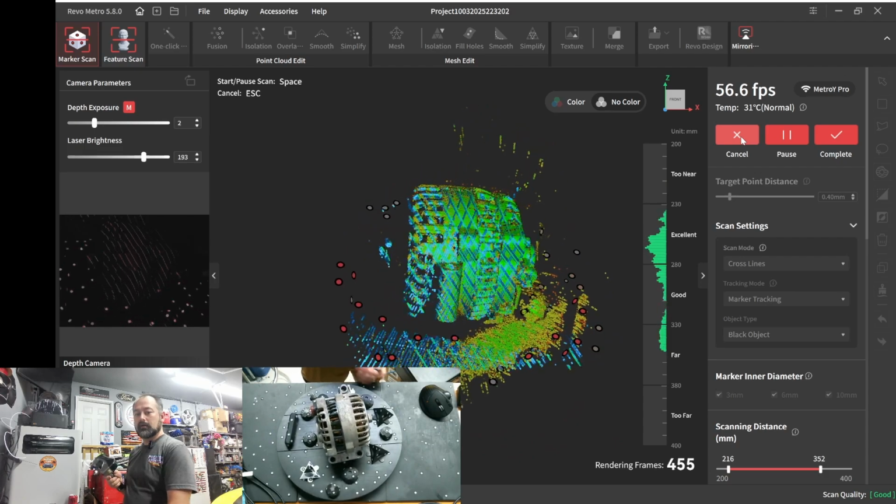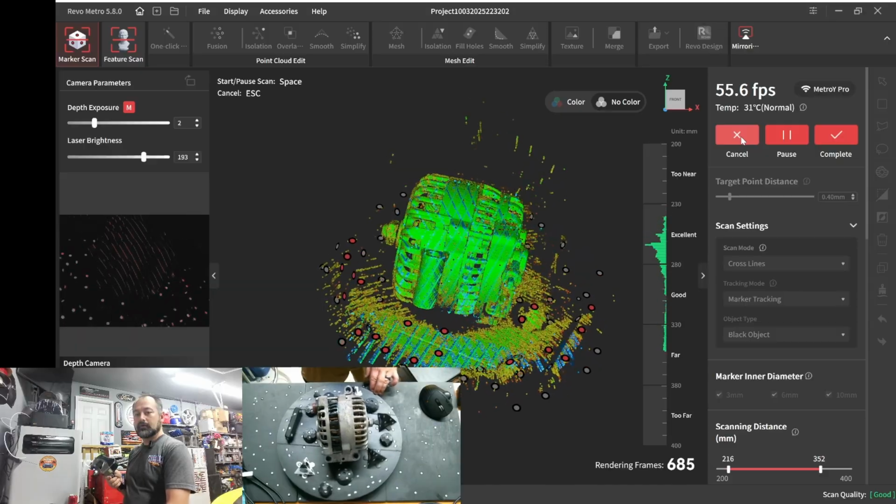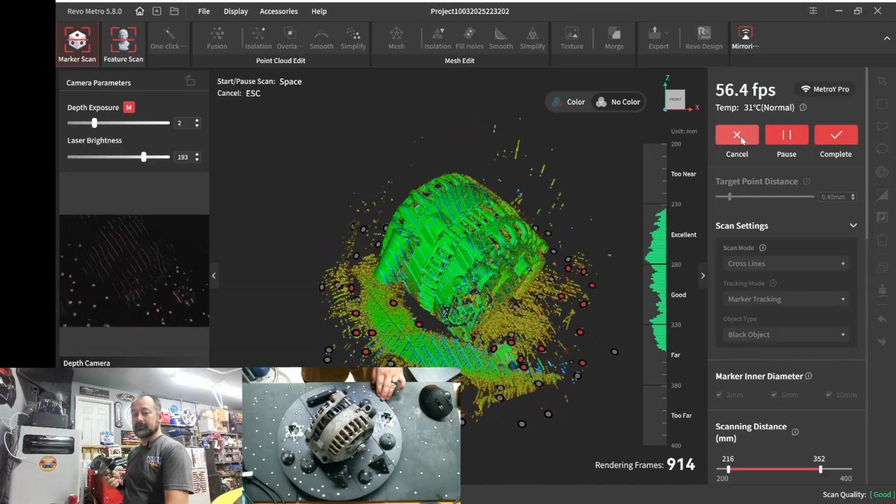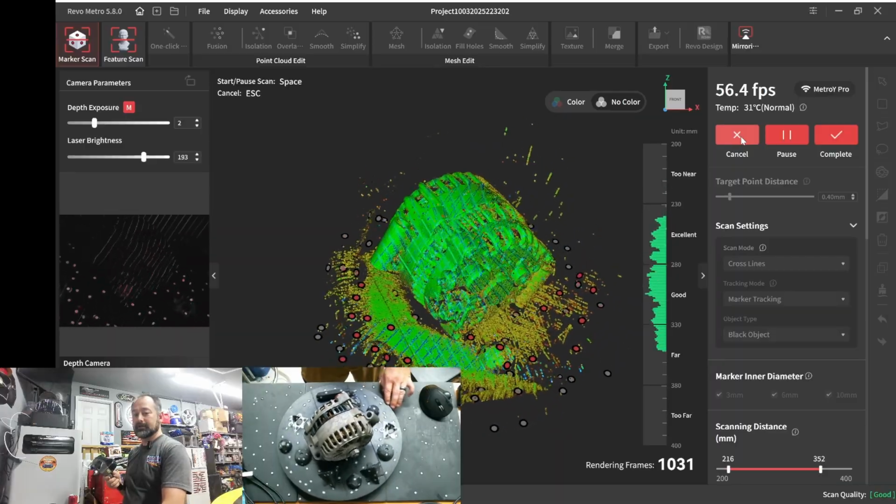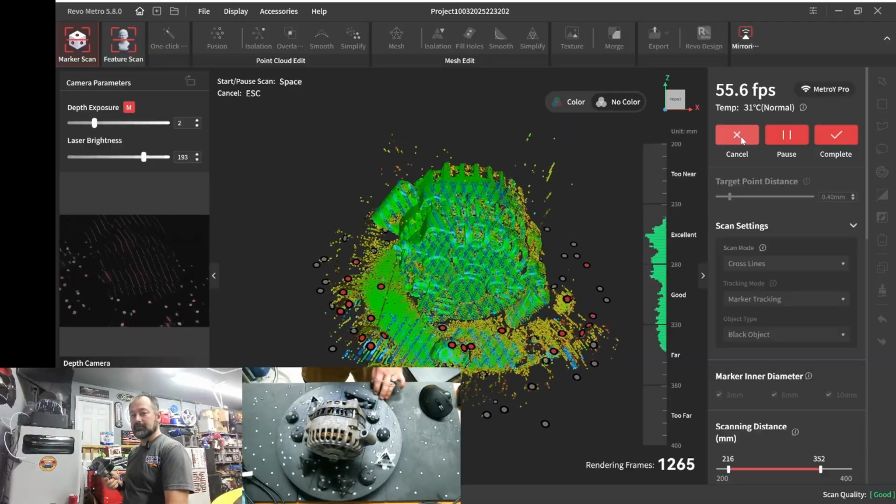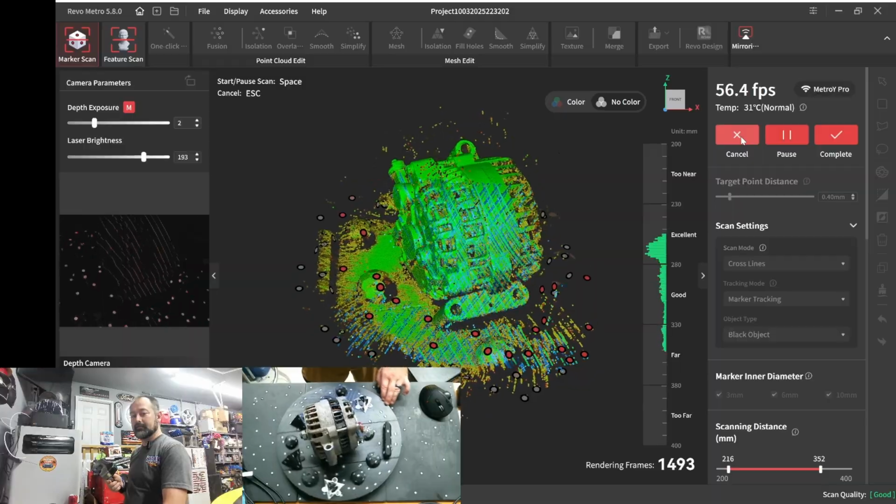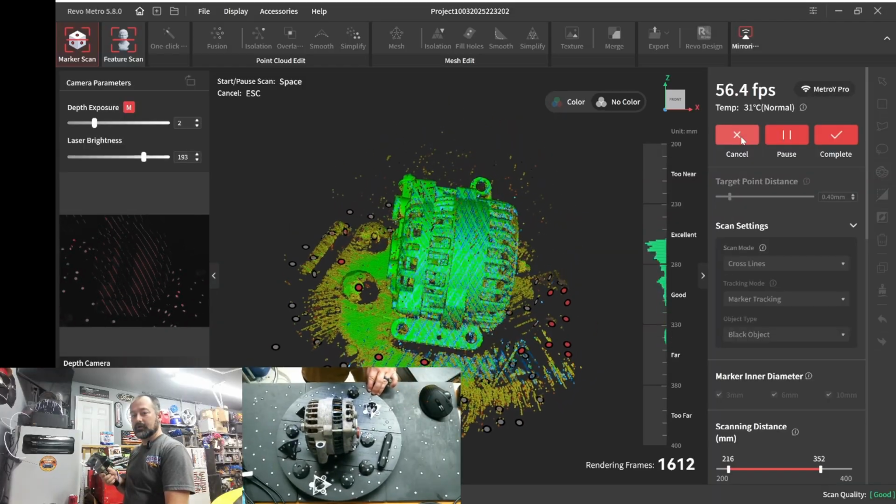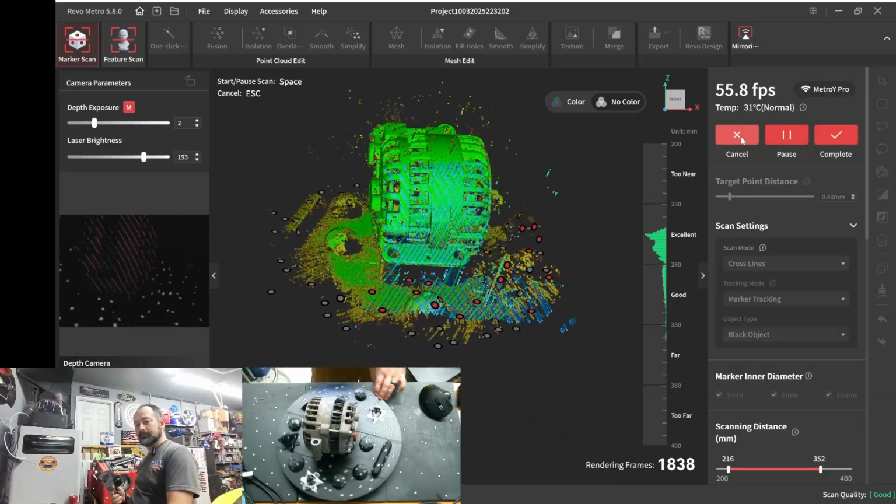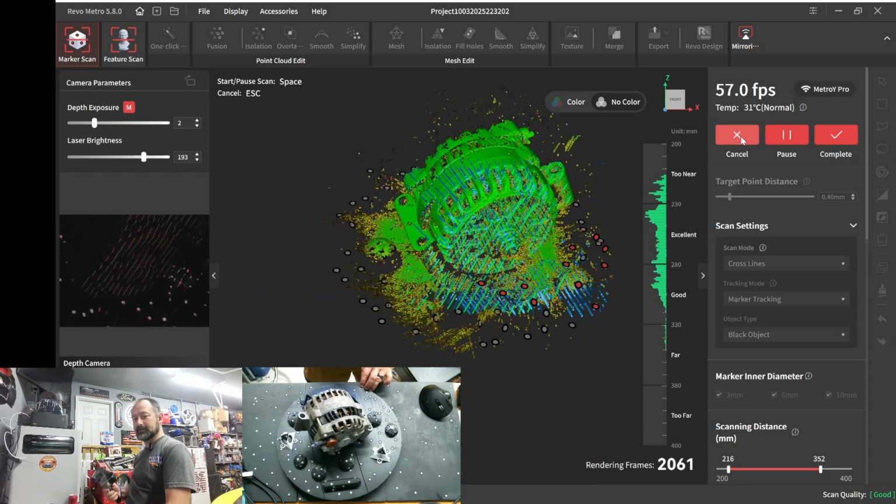Now, I'm staying in the excellent mode. And like I said, I tried to look at how quickly that alternator was able to be captured. I mean, it pretty much got that entire side right away. So let's just keep slow and steady. I like to go ahead and get most of the perimeter. We're going to be using this to overlap and put them together, so you don't have to try to get too crazy and add extra noise.